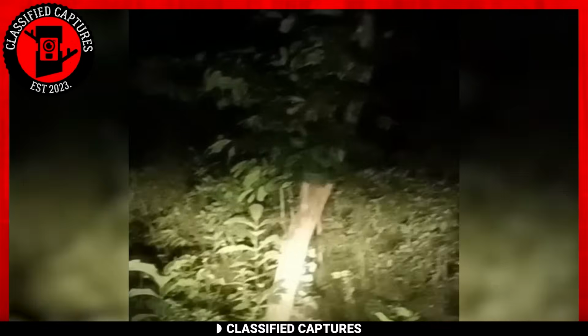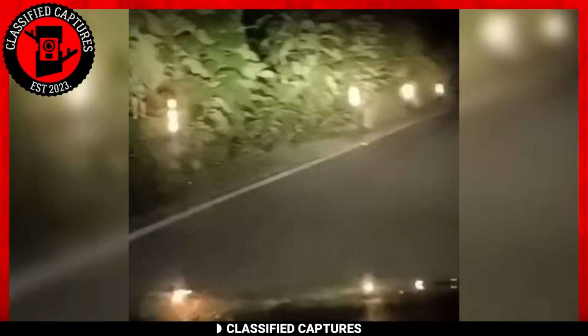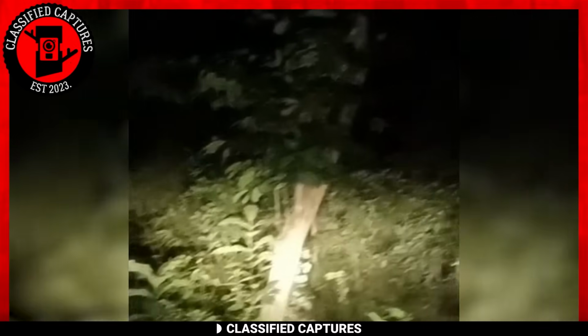Imagine the scene: a lone traveler on a desolate road, the moon casting eerie shadows through the bushes. And then, out of the darkness, something utterly bizarre emerges. A horned creature, unlike anything one would expect to encounter on the side of the road. This enigmatic being appears almost ghostly in the dim light, standing there, its presence sending a chill down the observer's spine. What could it be?